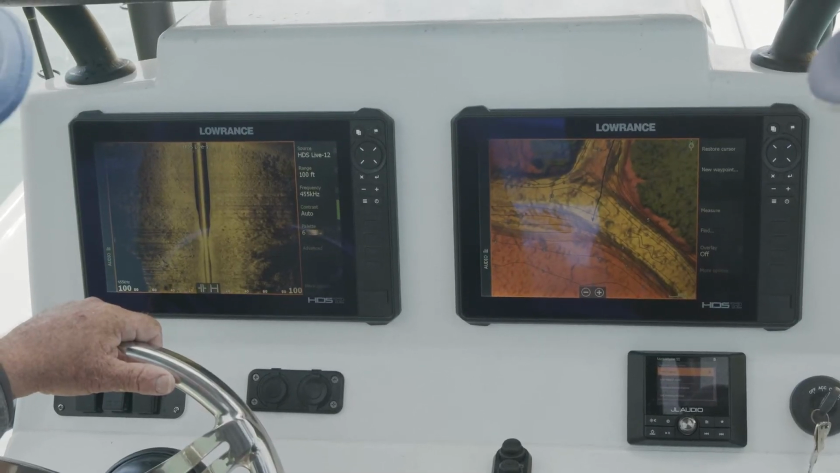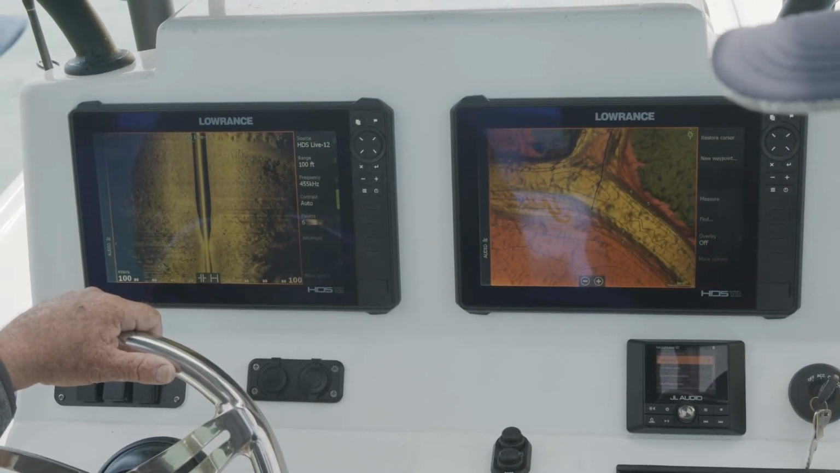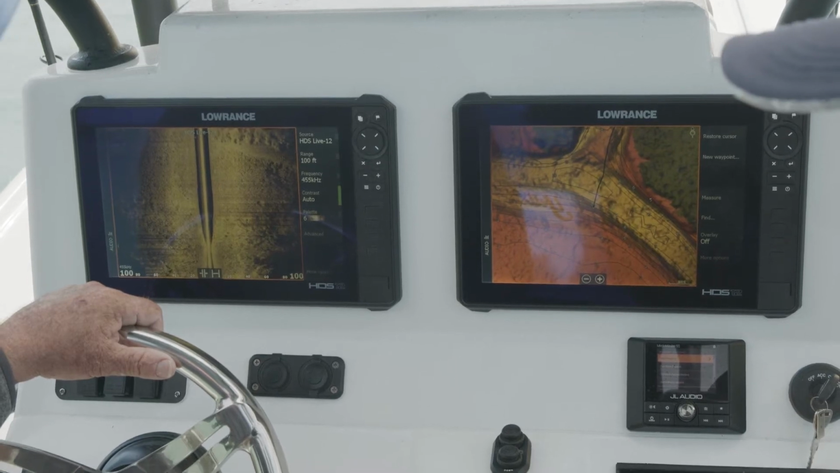Well, we found where we want to set up here. We'll get the bait out. We'll fillet up a bonita and put him in the chum bag and let him do his work. All right.